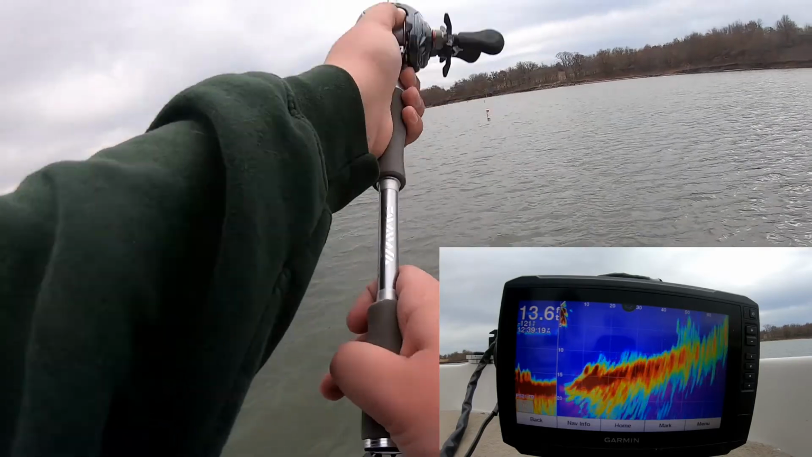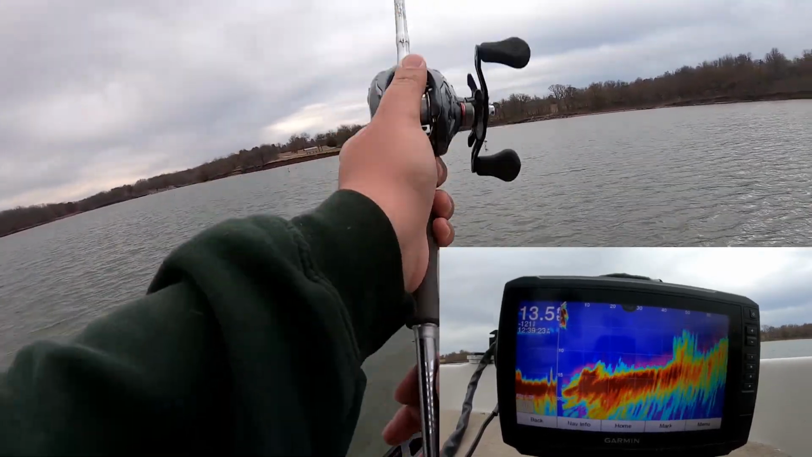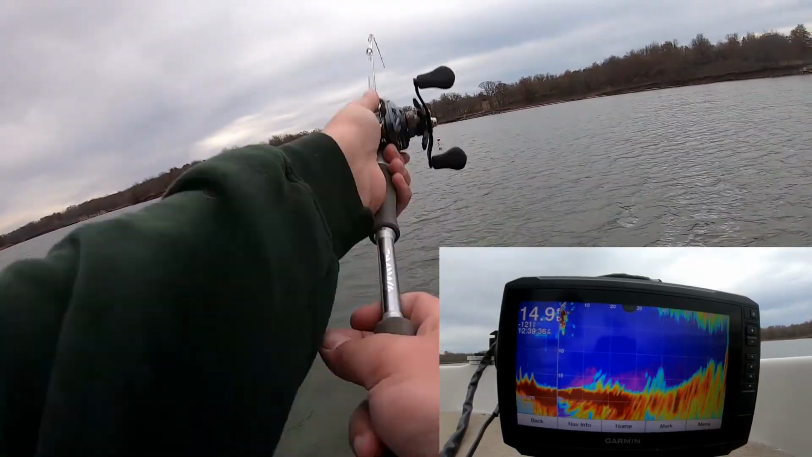I'm stuck in the, this is a very thick brush pile. I can feel it, it's very spongy. Might be fishing line as well.